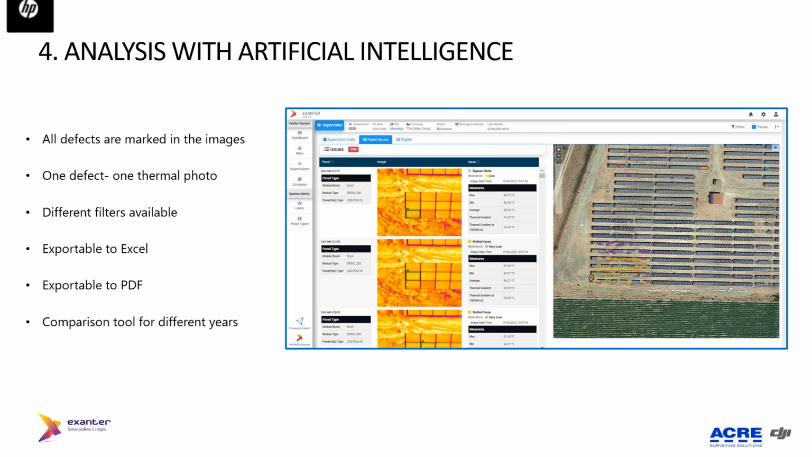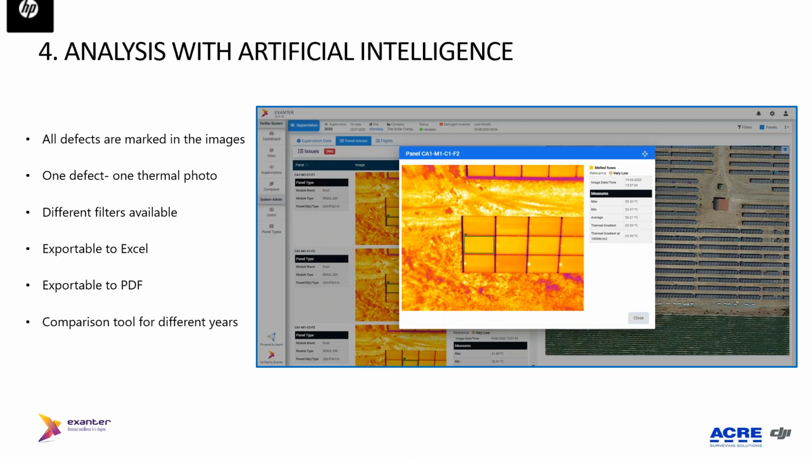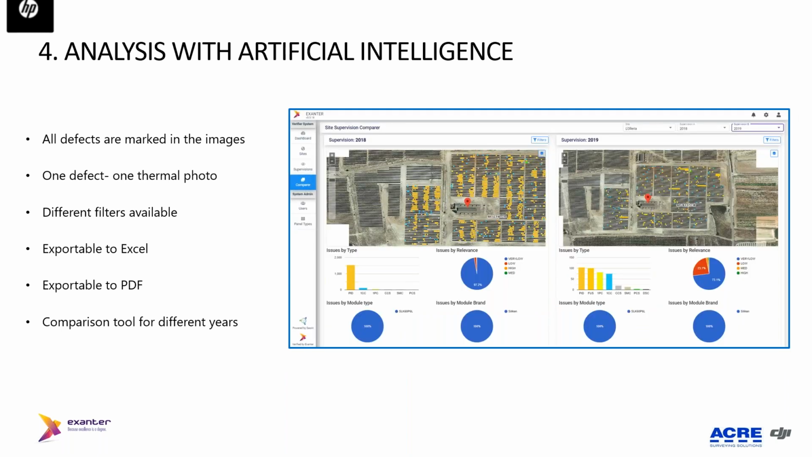Of course, it can be exported to Excel, exported to PDF, and what is also important is that you have a tool that can make a comparison of the same plant in different years. Okay, what we provide is a complete tool to manage all your thermography and your O&M activities.